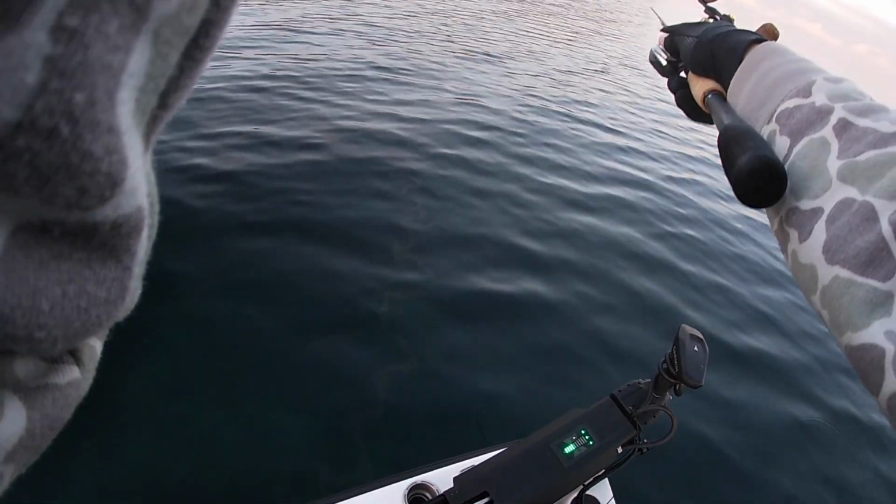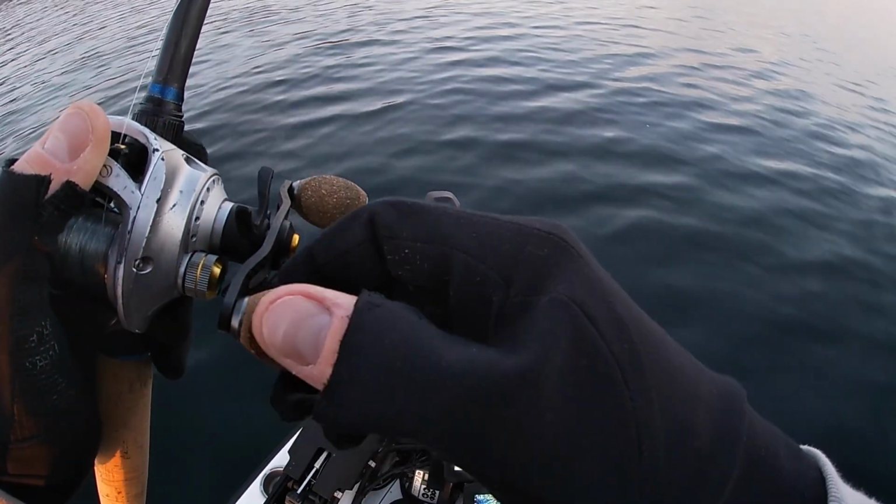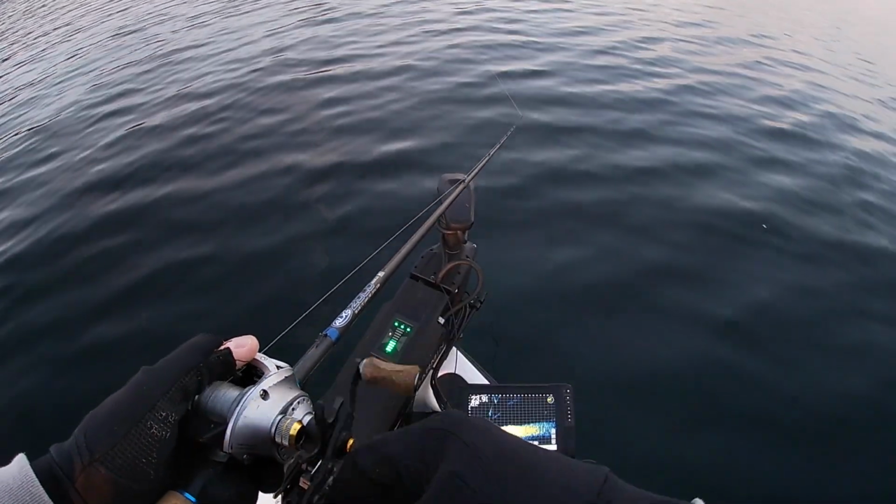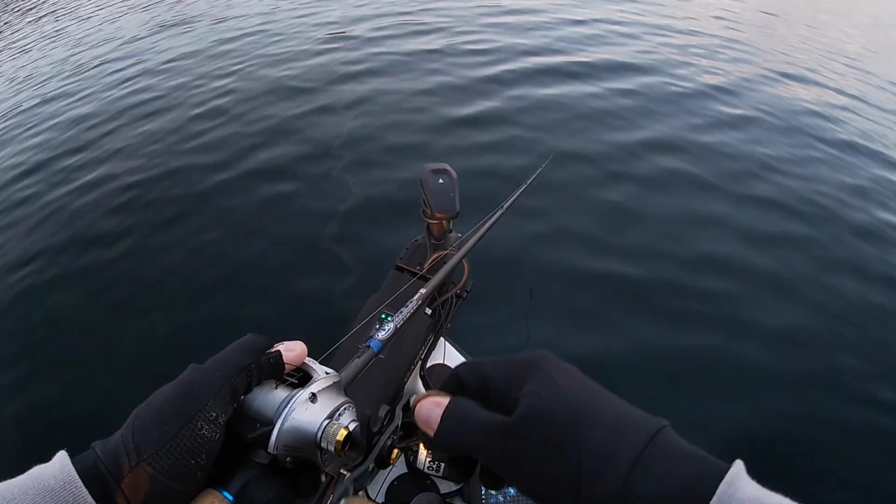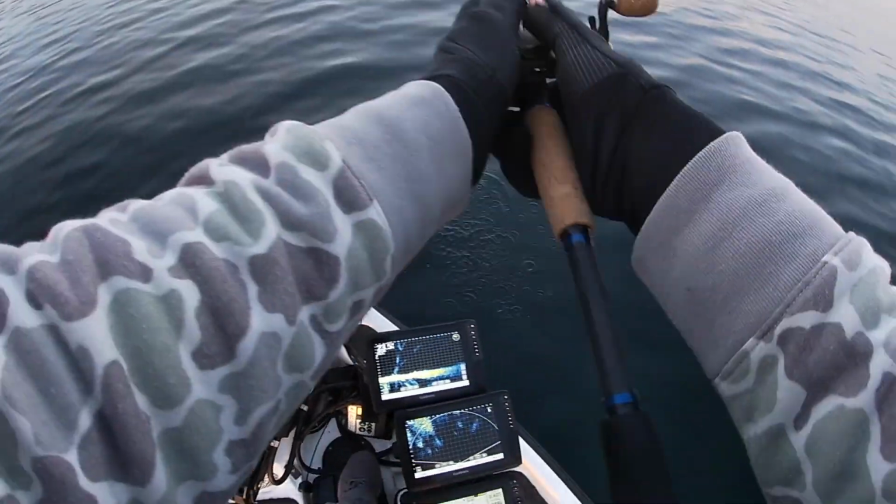Right on the edge of that break, 110. Yeah, that's about top of my cast right there. Still doesn't distort the picture too much. Here's one. A whole school of them right there. Golly. Just feel them out. Begging underneath the boat. Just gotta feel them out.